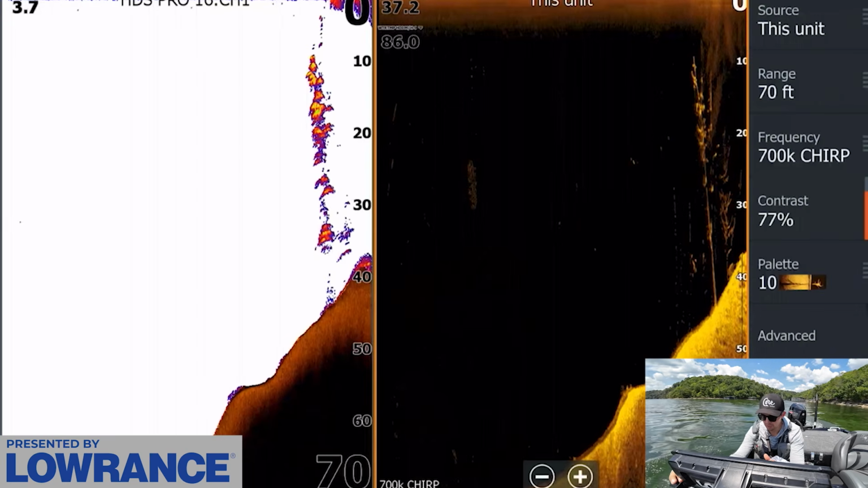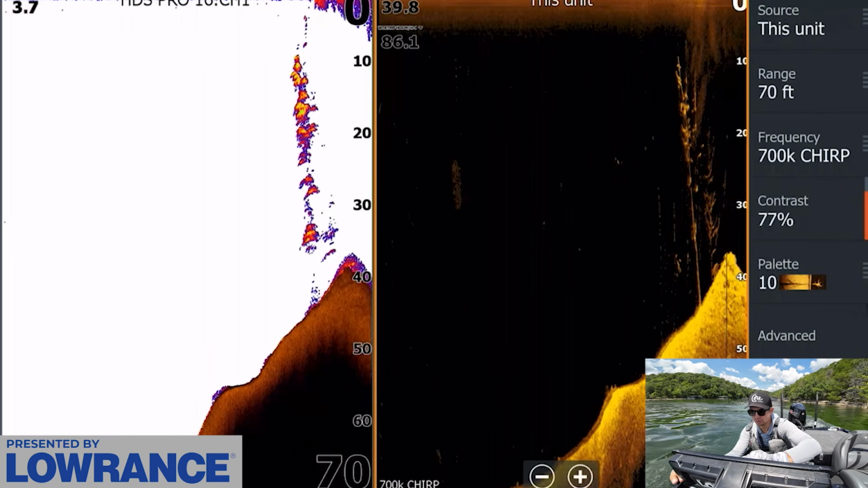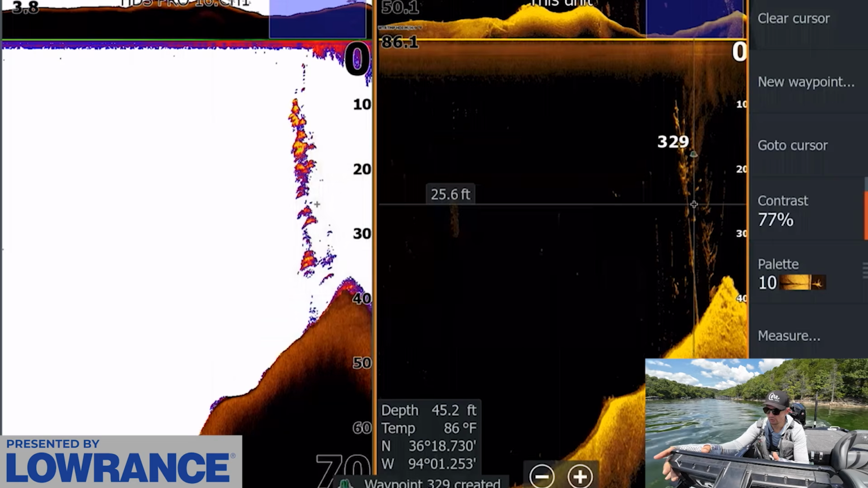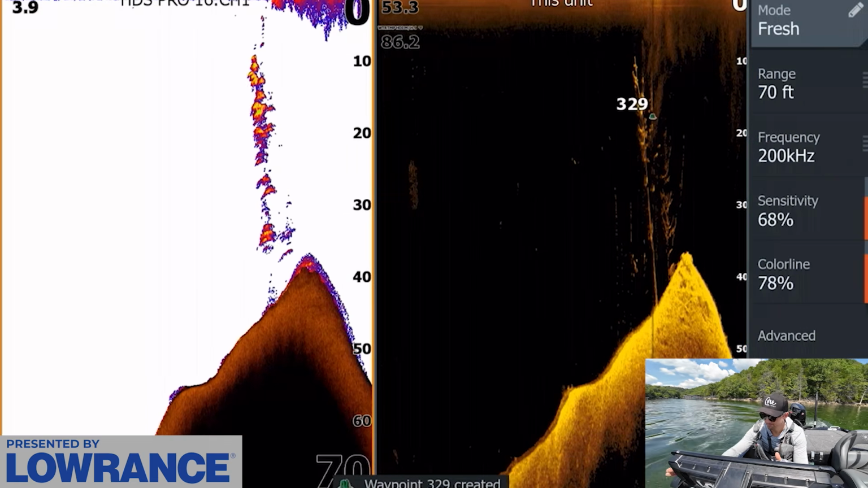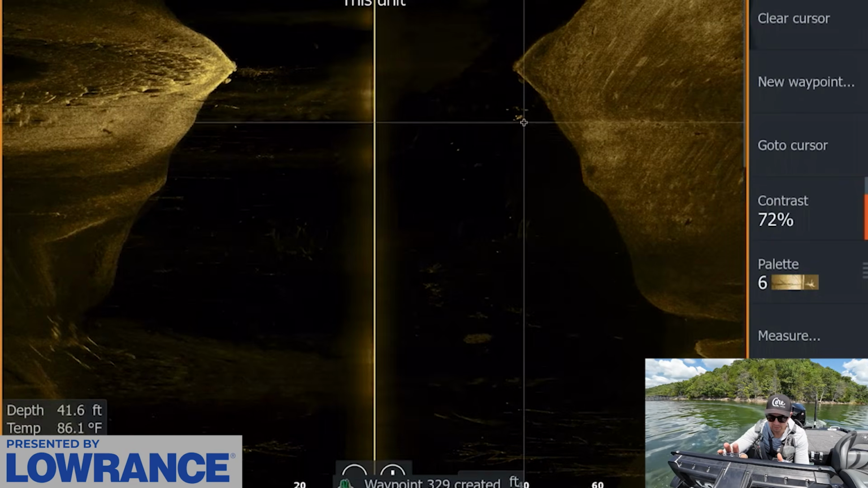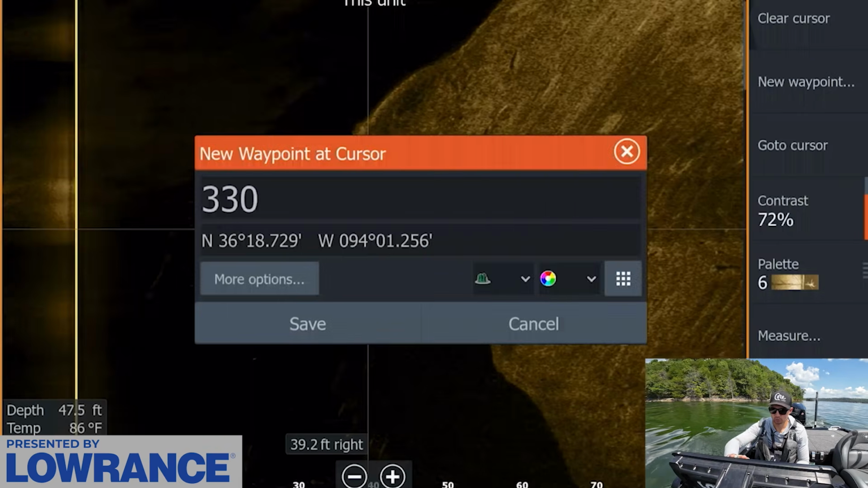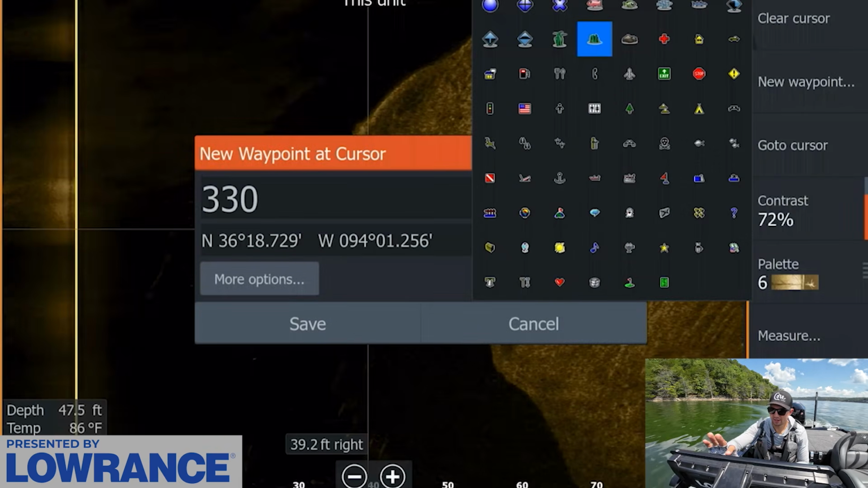My goodness. Okay, we found some timber with some fish. You can see these fish pretty clearly here, and this whole tree is kind of stacked up with some fish. You can see them on side scan pretty good too. If we come over here, right in here, you can see them, some fish setting up in that timber right there. So we'll mark that with fish. So we got that right there.